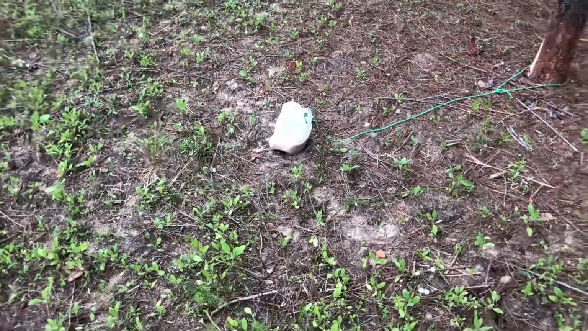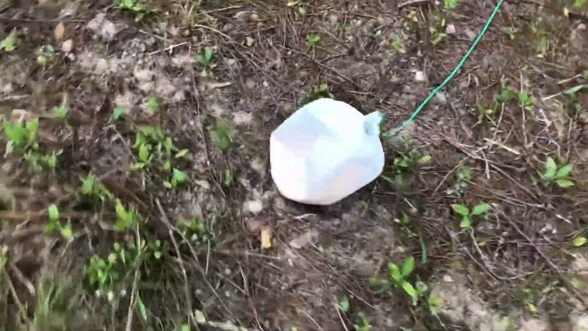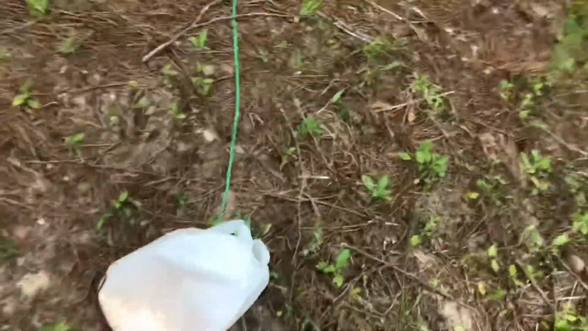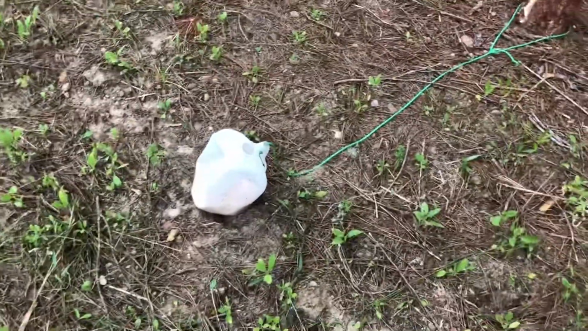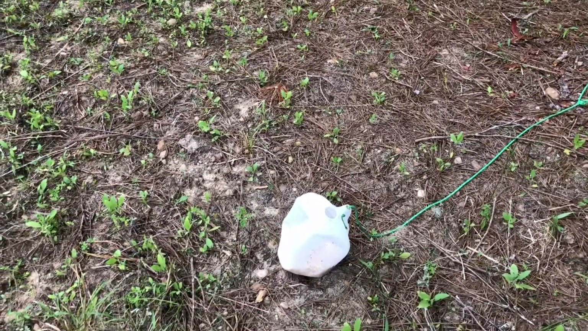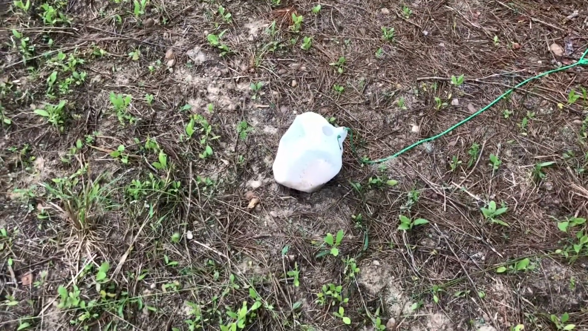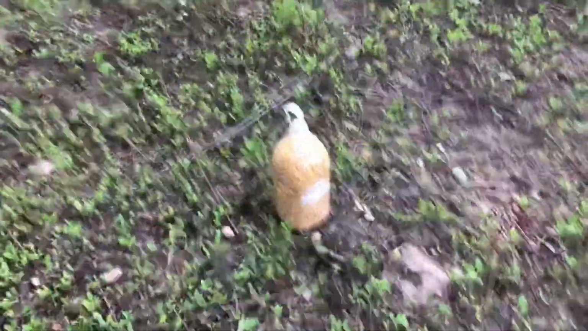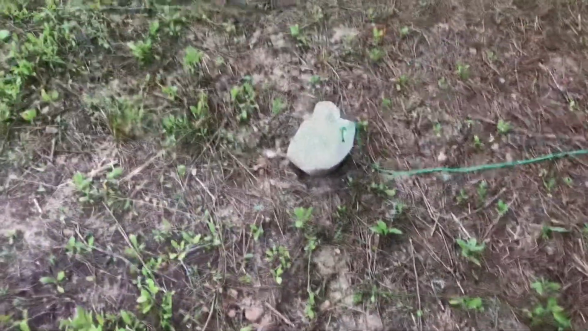All right, here's the last location. That's not exactly how I left this jug. It's been caved in and kicked around, which is exactly what I was looking for. I know there's some action over here. So I'm anxious to see what's on that little camera right there. That has been beat up pretty good. So I'll change that out, put another card in the camera, and I'll be anxious to see what's on that camera. I put my jug of clear corn out here, and I'll be able to see it a little bit better.